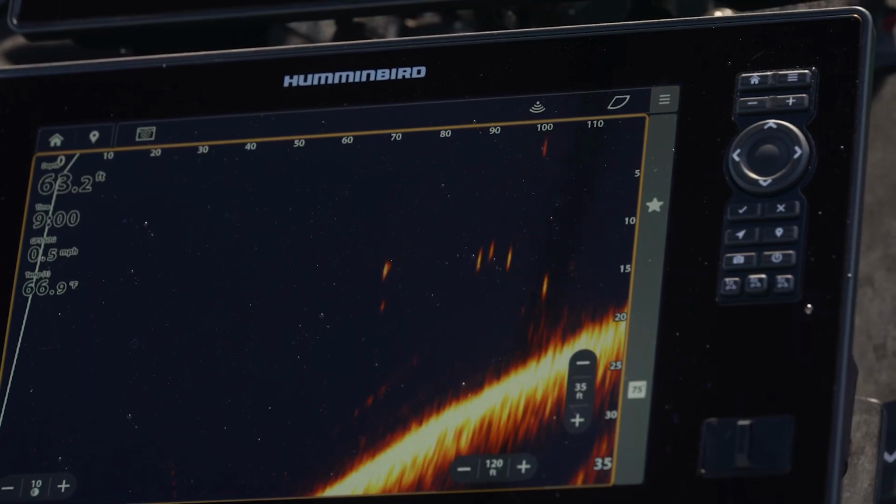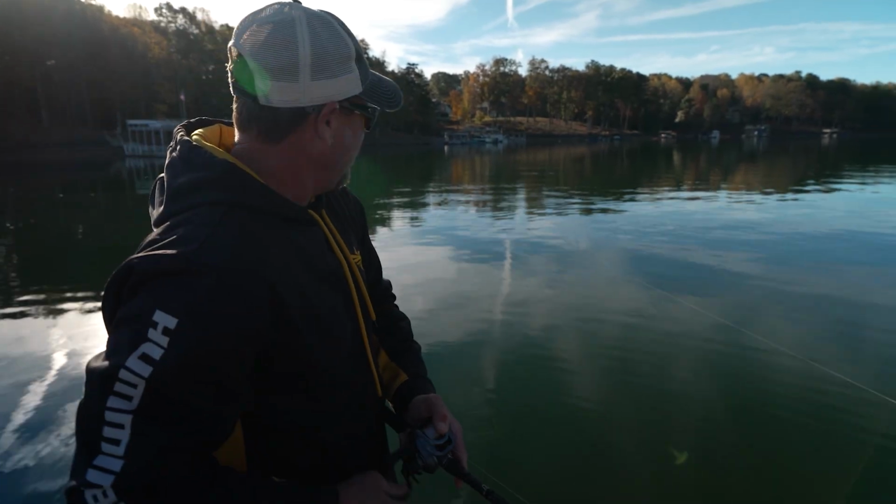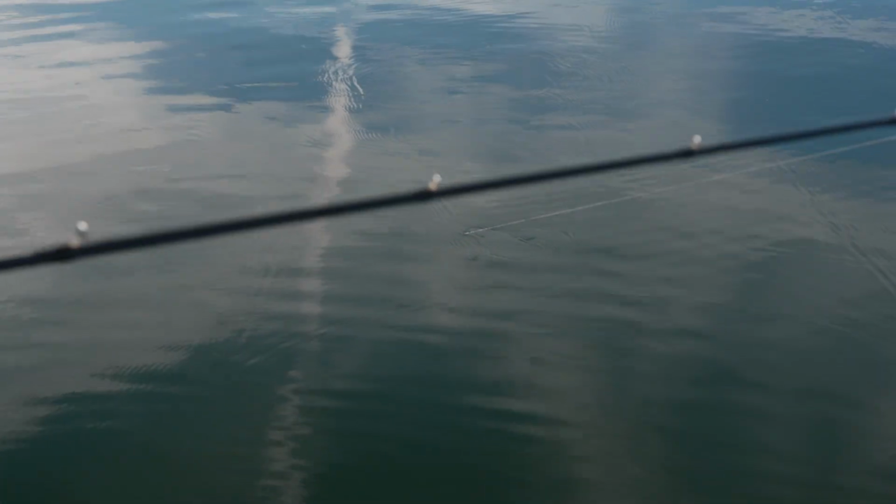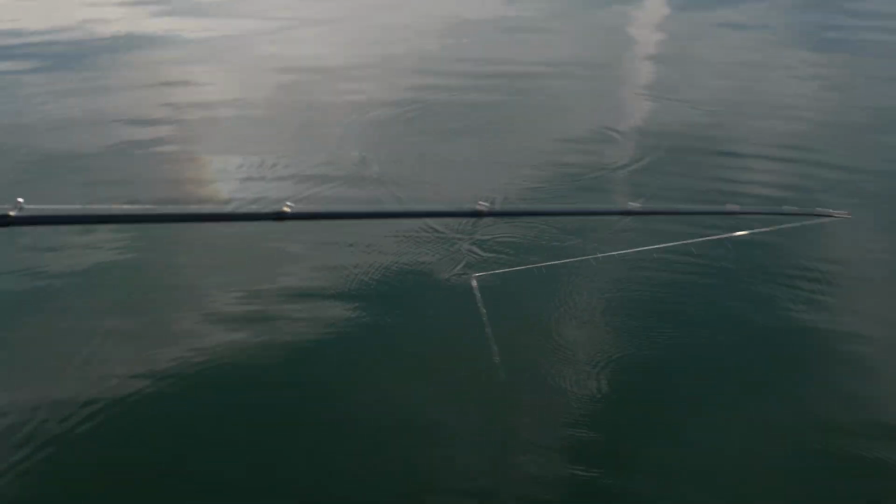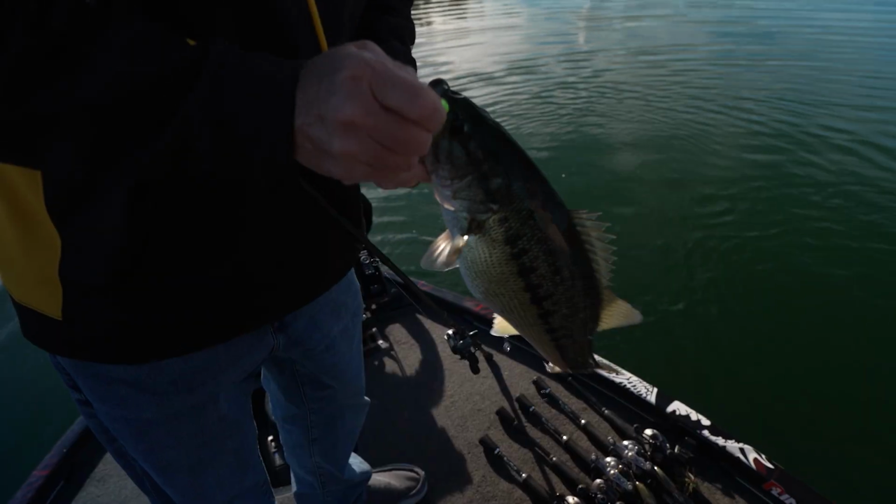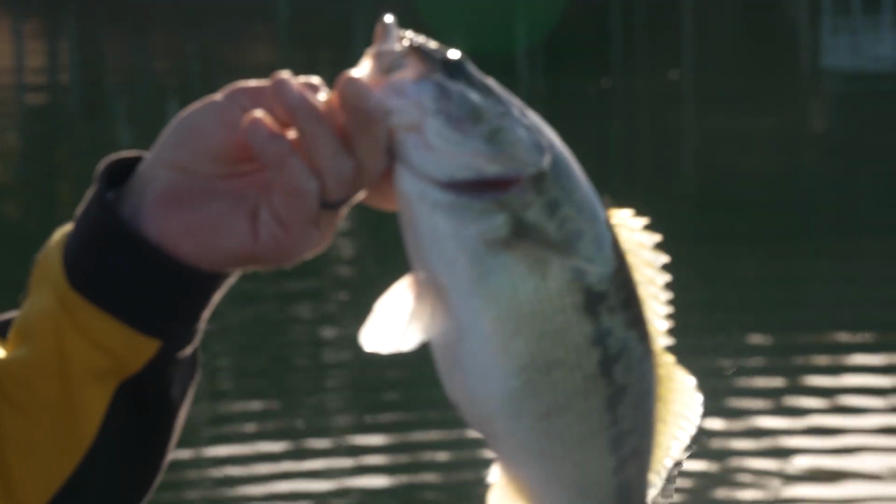You can see my bait hit the water. There, I got it. So I saw that fish following the bait on the Mega Live 2, and I just stopped it and let it sink down a little bit. He came up and bit it. That is a fish I would definitely not have caught without the Mega Live 2. Lake Lanier spotted bass. Look how chunky and beautiful those fish are.